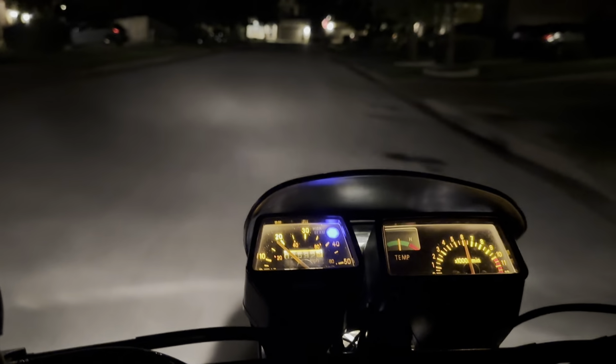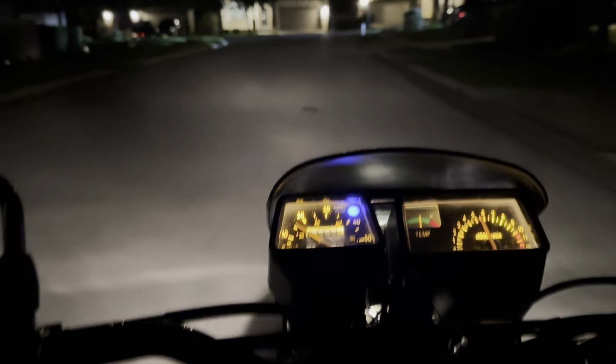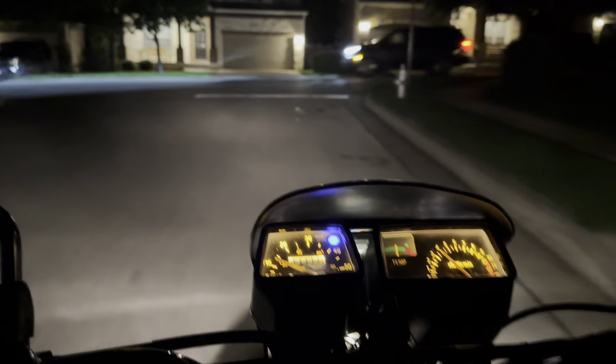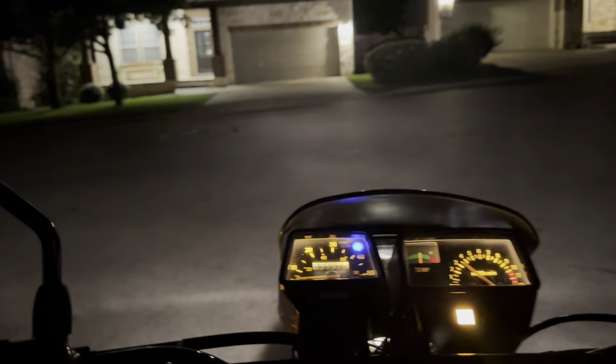If you ever need a little more power, you just grab the clutch and off you go. So, she'll do pretty well. Car's coming here. Turn signal. Now your challenge is when you're in, let's say third gear and you're at a light.